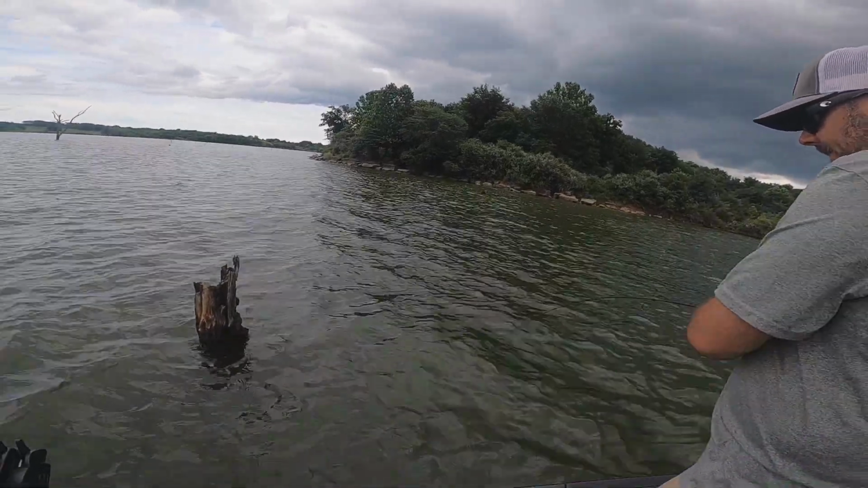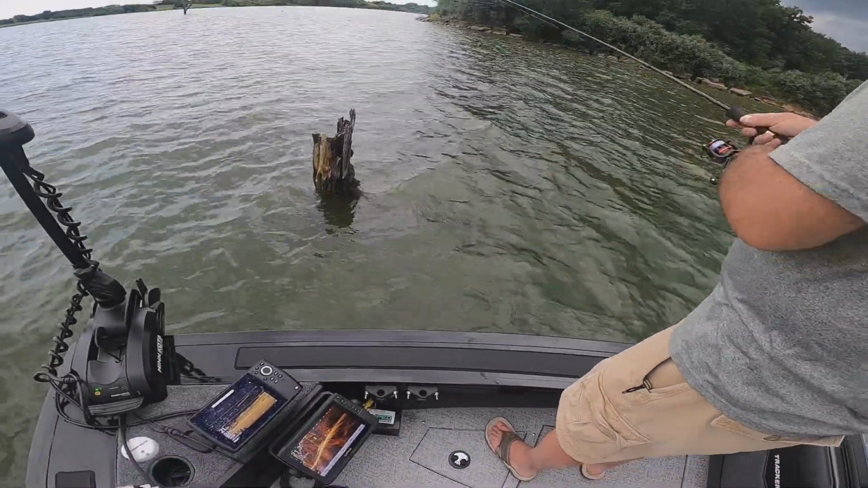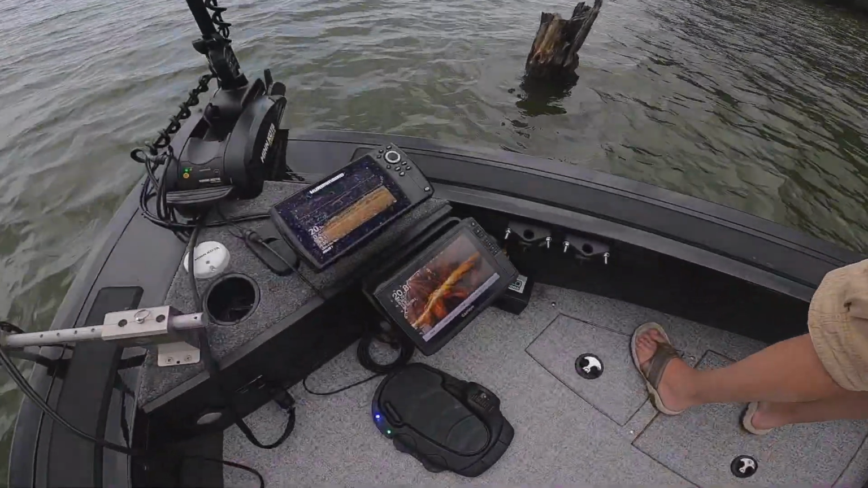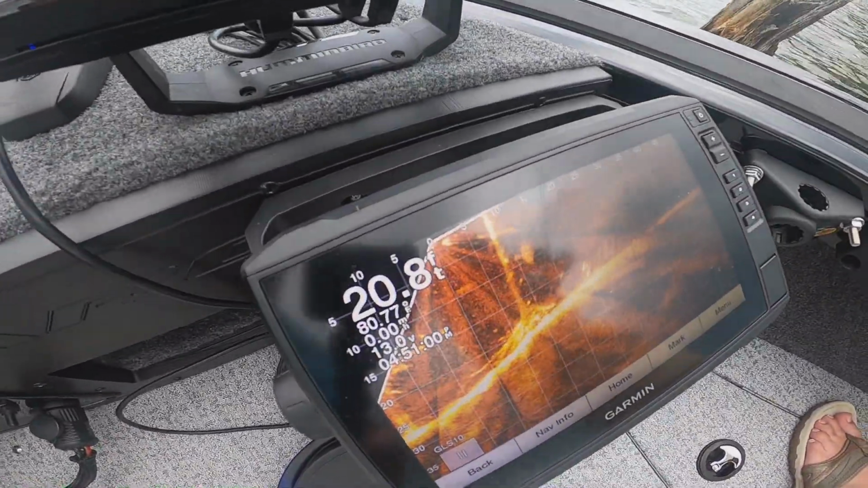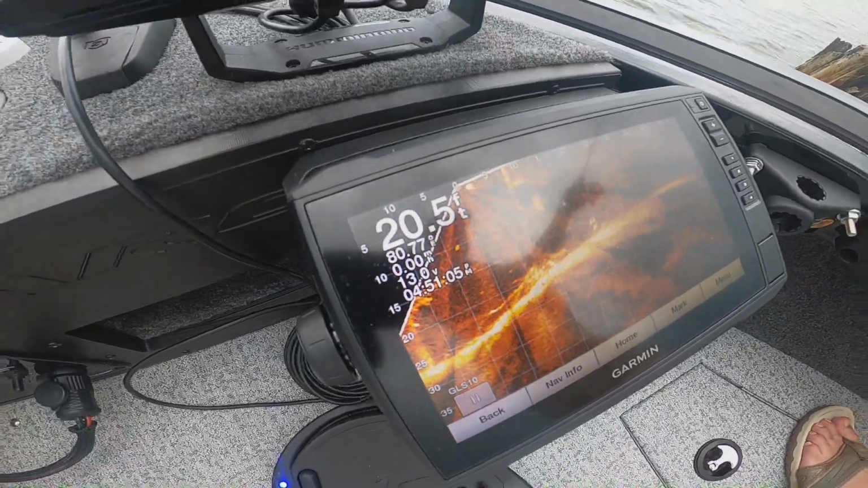Yeah, there's some fish down there. There's a branch too. Oh, they're in those branches. Got it back. Got it back. Back in order. 15 minutes, that didn't sound like that long. You can see quite a little squadron of them over there.